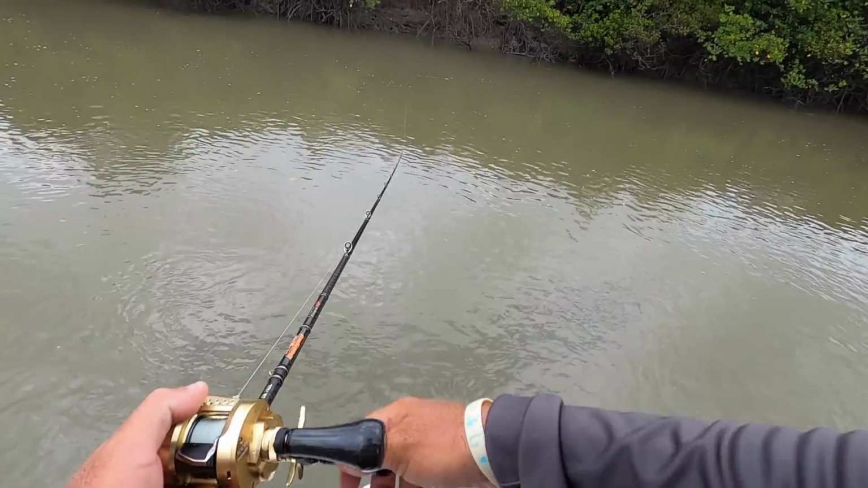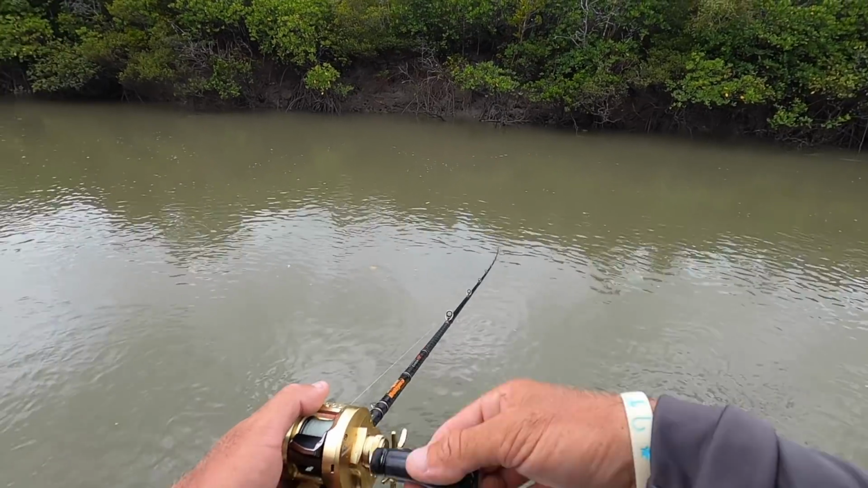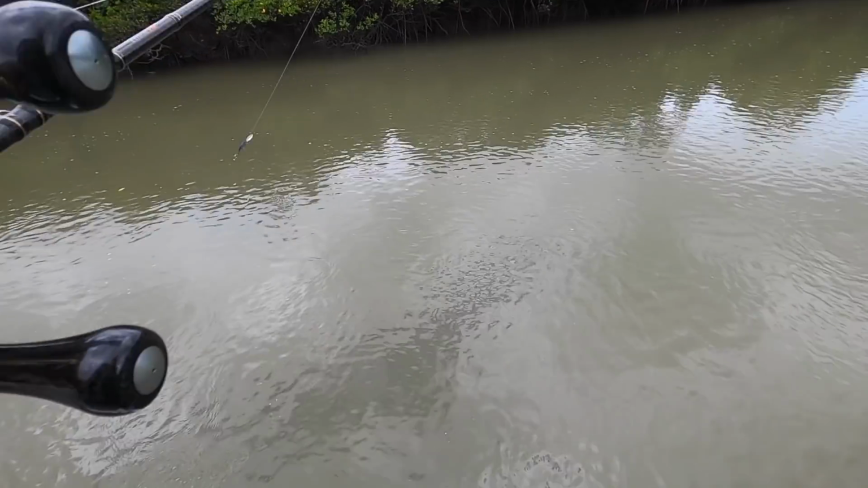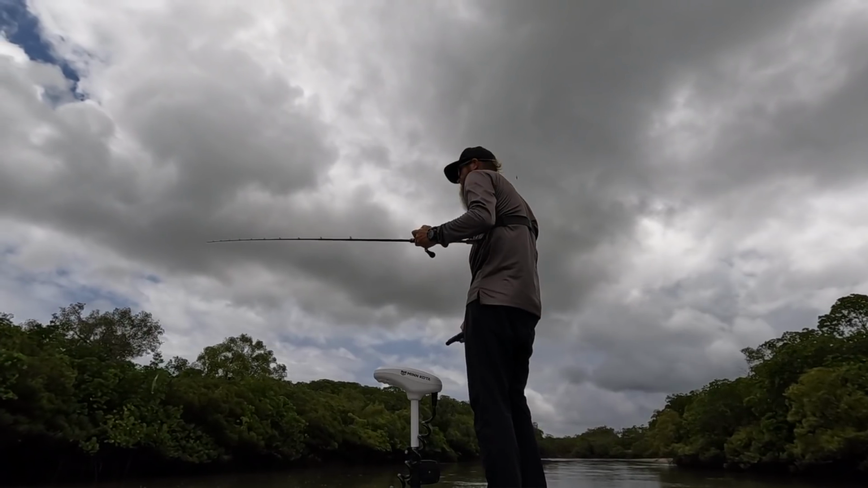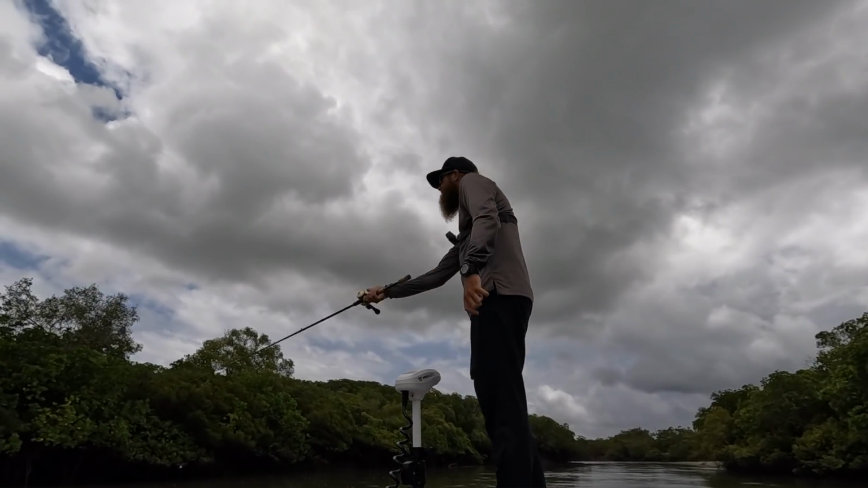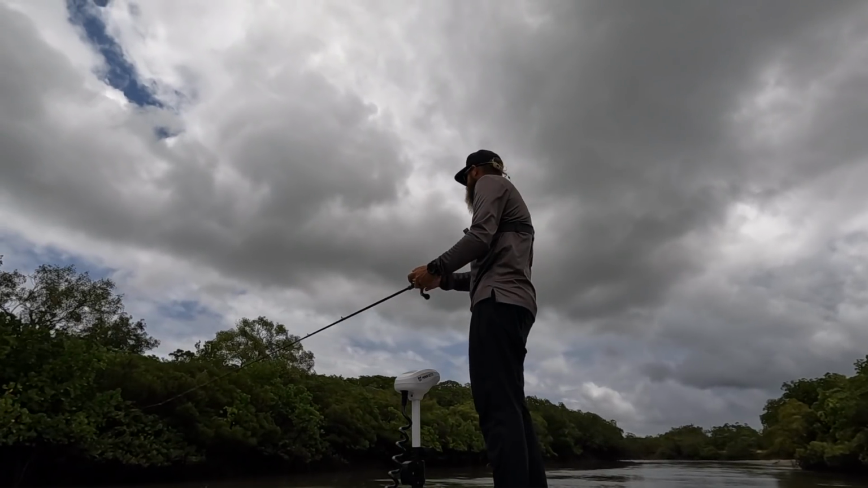This is where a high gear reel is really good. You can work it slow where you need it, and you can get it back out real quick. Oh, salvaged it.